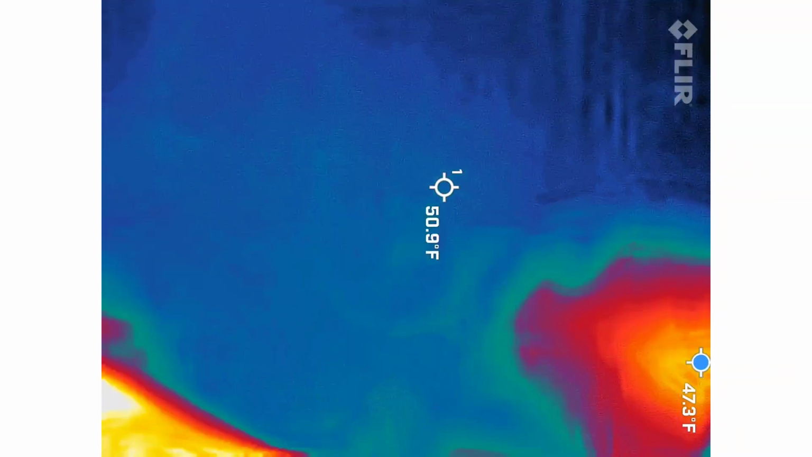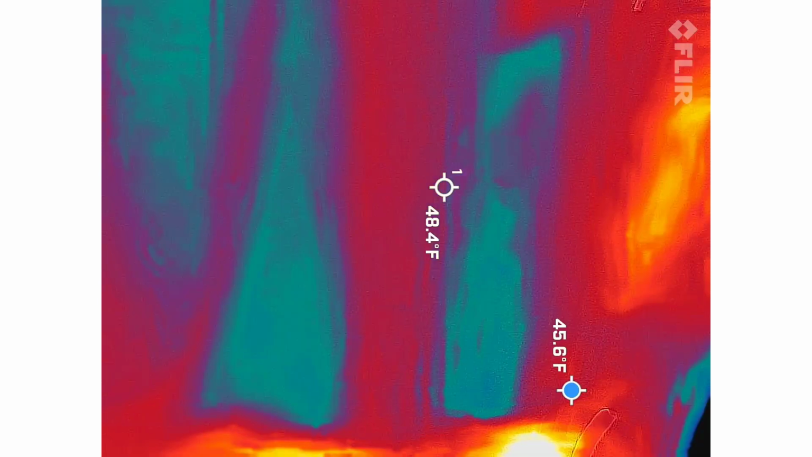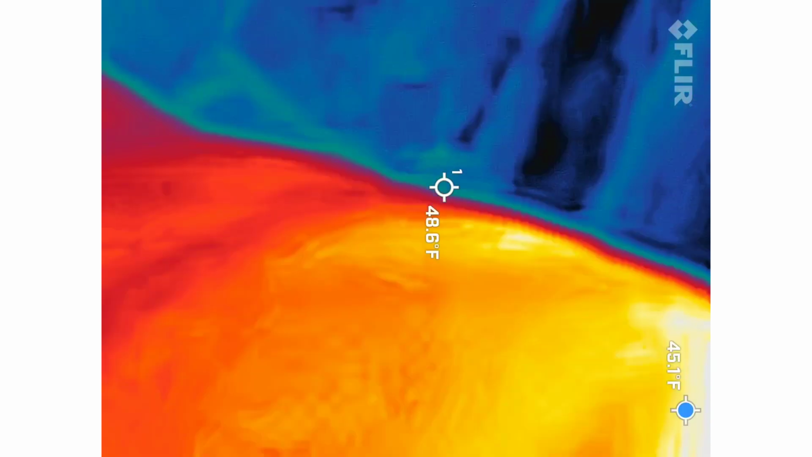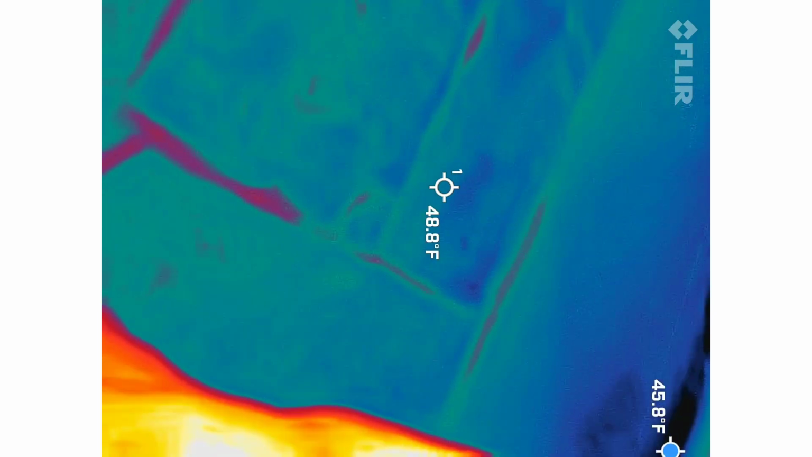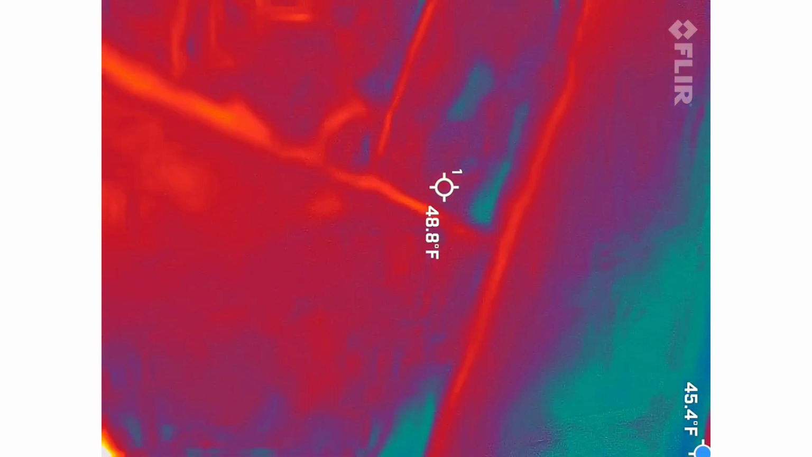Oh, that. Oh. Looks like a window. Yeah.